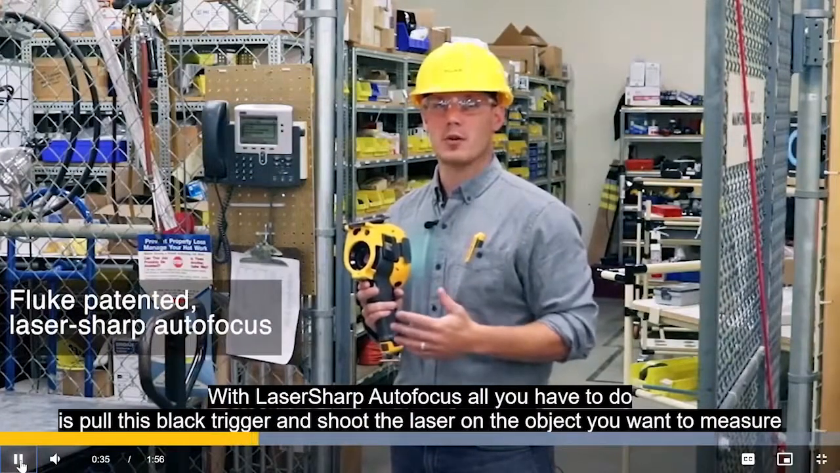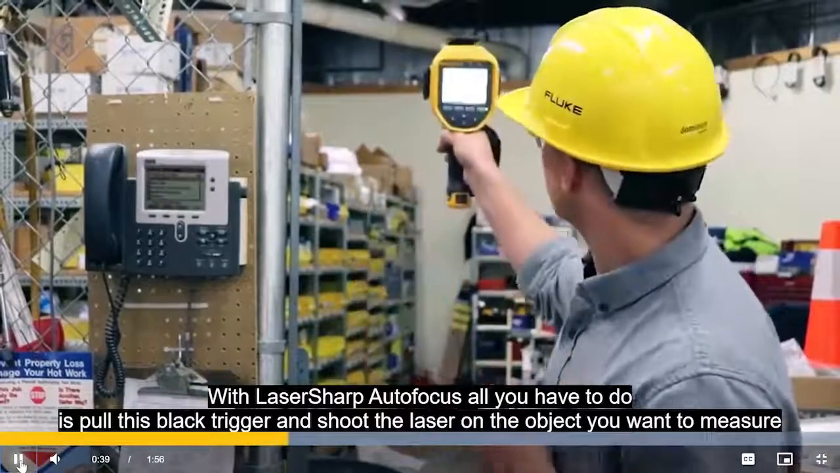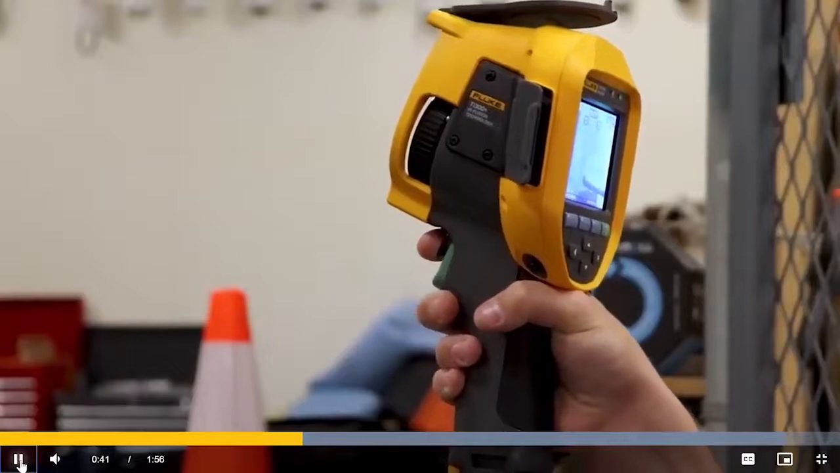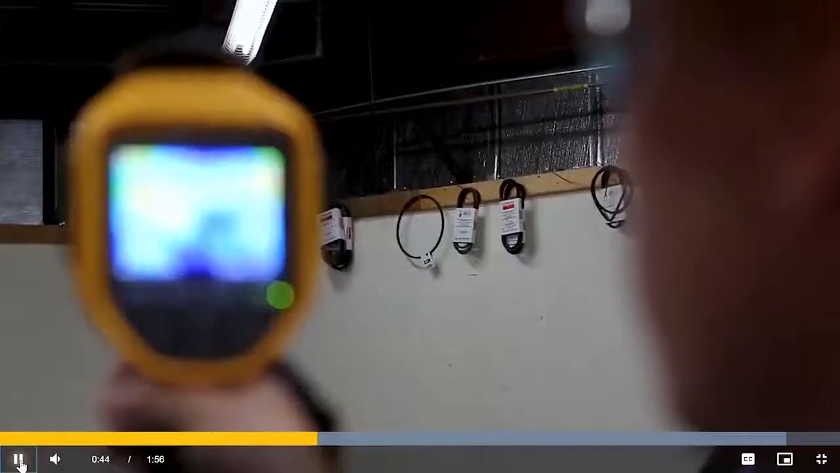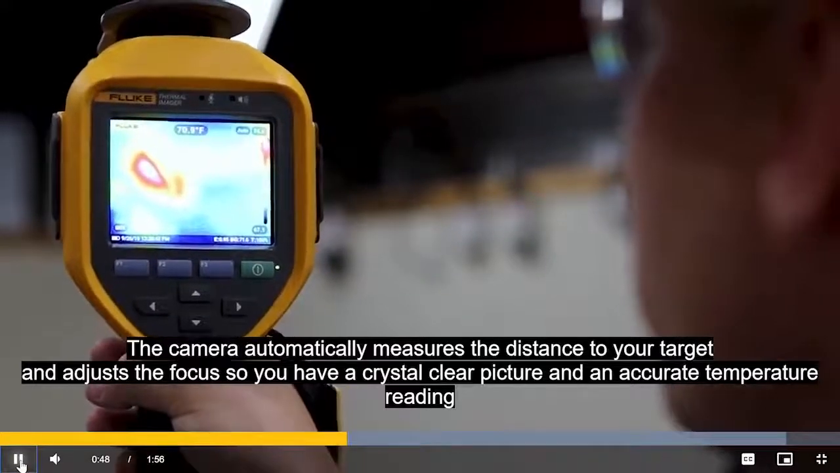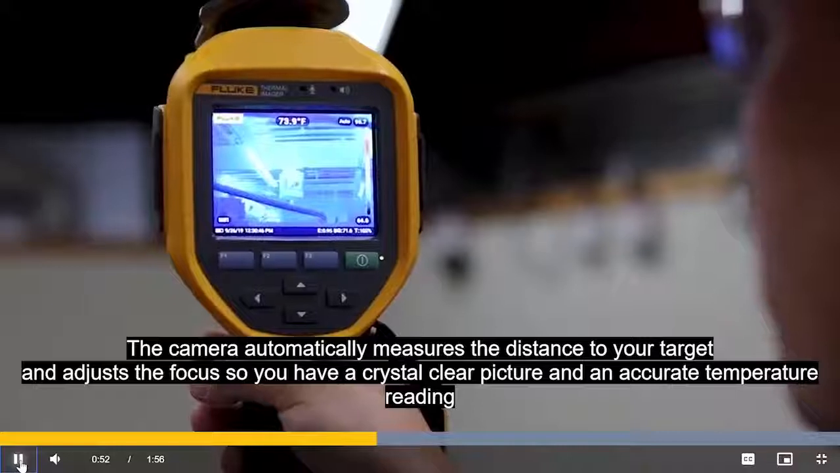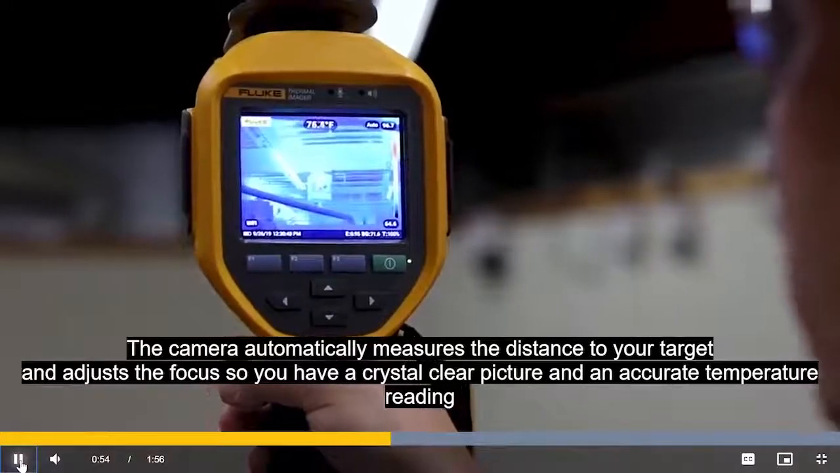With LaserSharp AutoFocus, all you have to do is pull this black trigger and shoot the laser on the object that you want to measure. The camera automatically measures the distance to your target and adjusts the focus so you have a crystal clear picture and an accurate temperature reading.